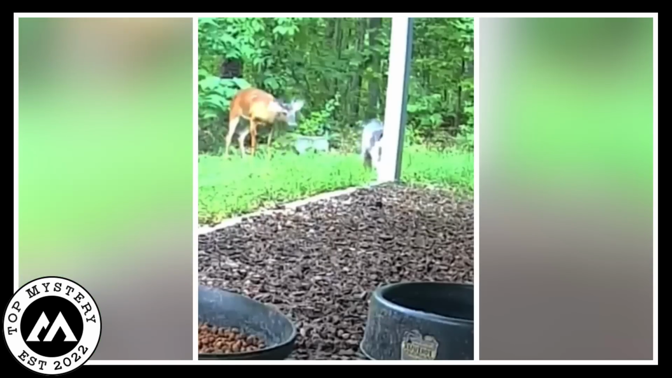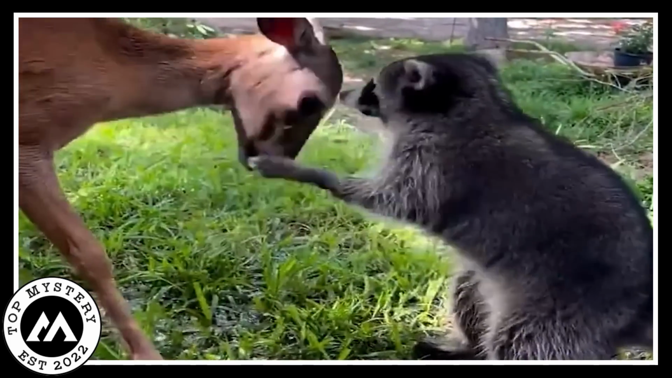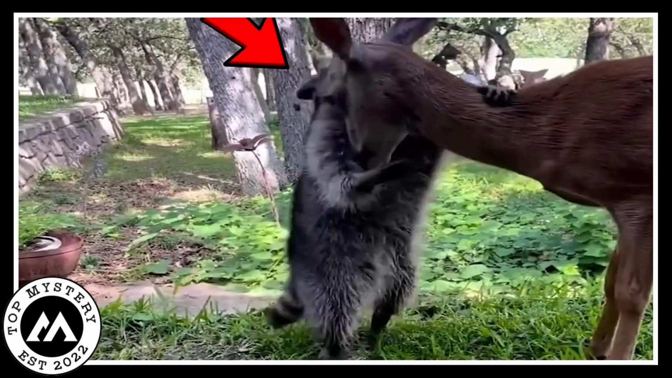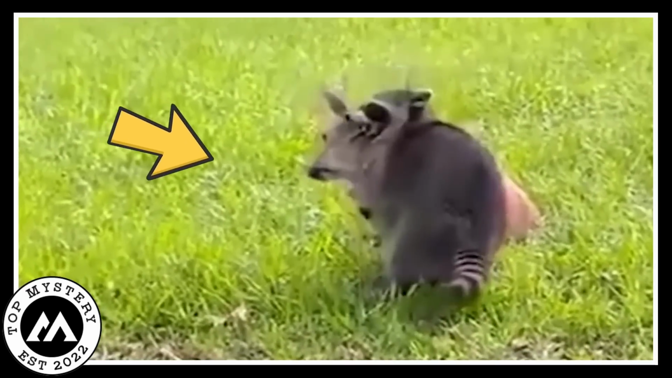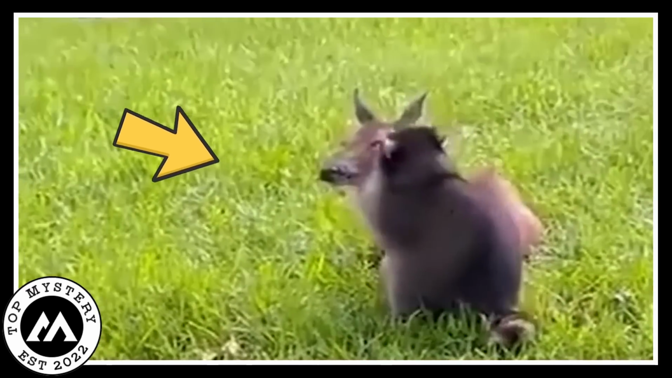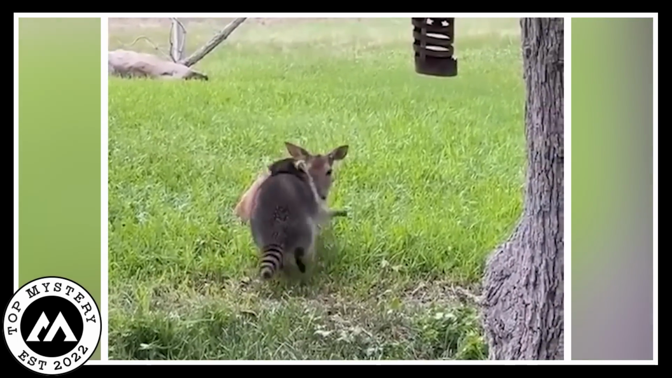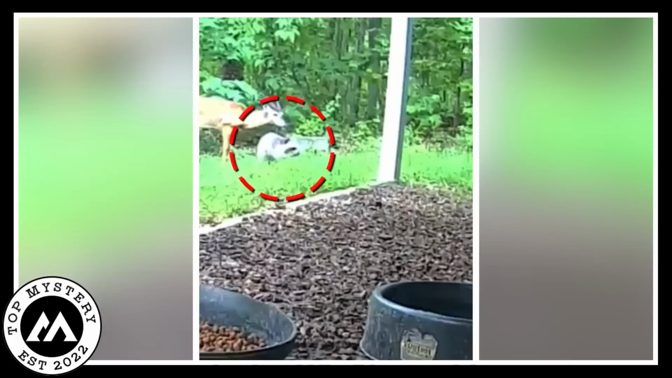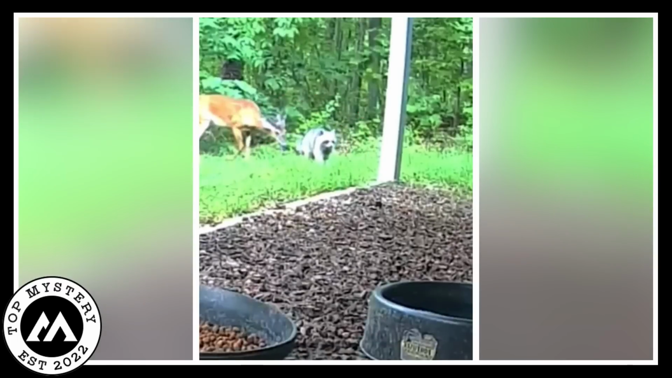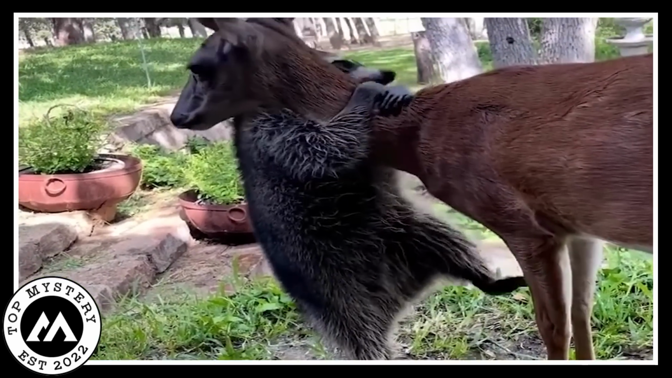So there's Cam just doing their own thing on the farm, and they spot these 2 buddies having a blast. The raccoon with its tiny paws and the deer with its graceful moves are like the best playmates ever. They're not bothered by the whole predator and prey thing, they're just having a good time. You can see them chasing each other, running around like they're in a game of tag. The raccoon does these funny little somersaults, and the deer gracefully jumps around. It's like a dance of nature right there on the farm.